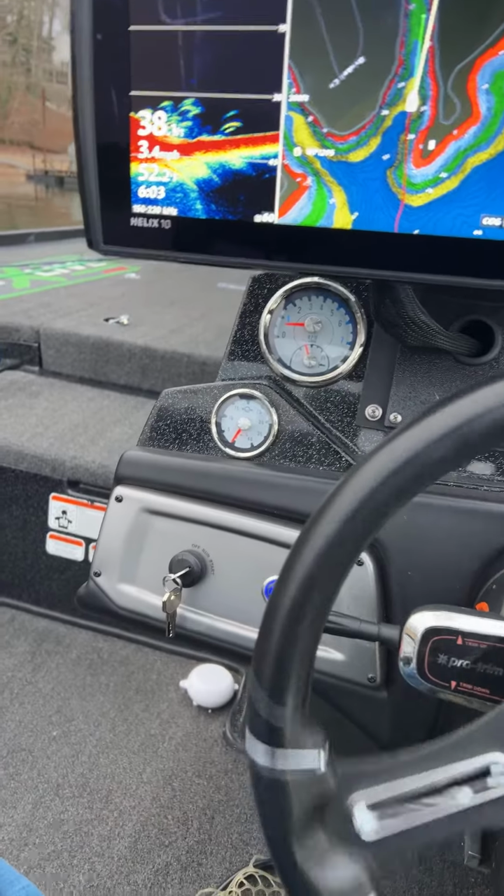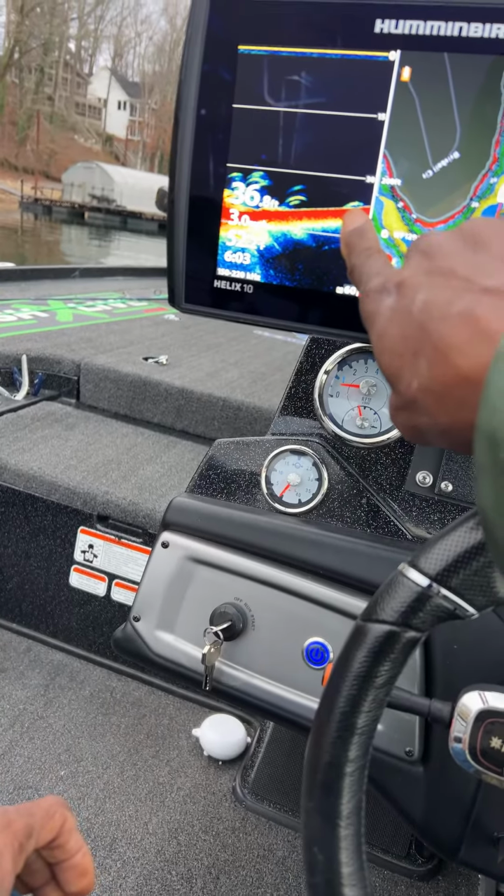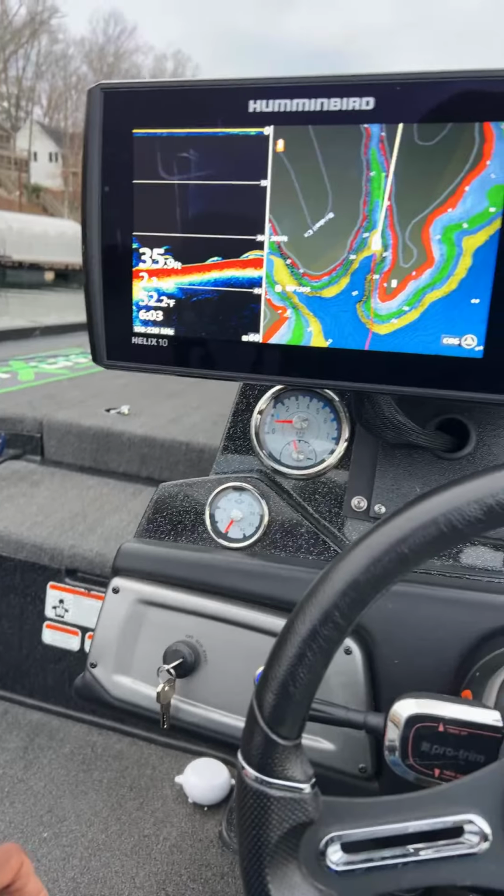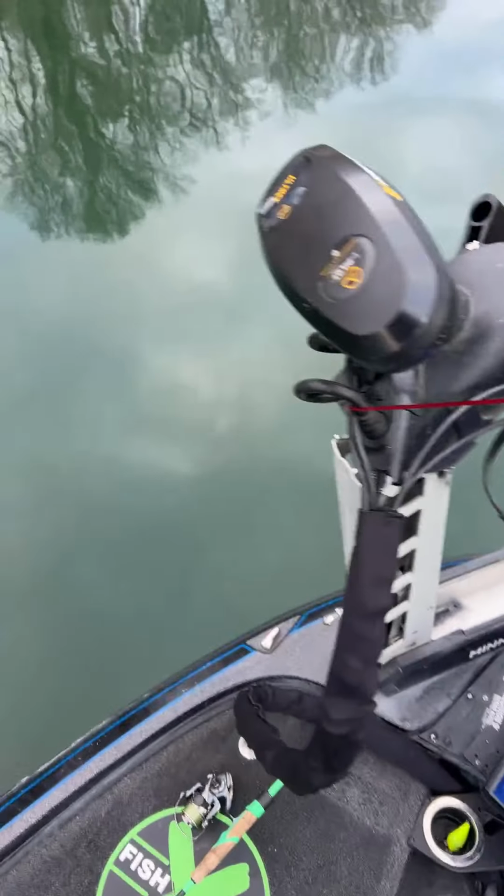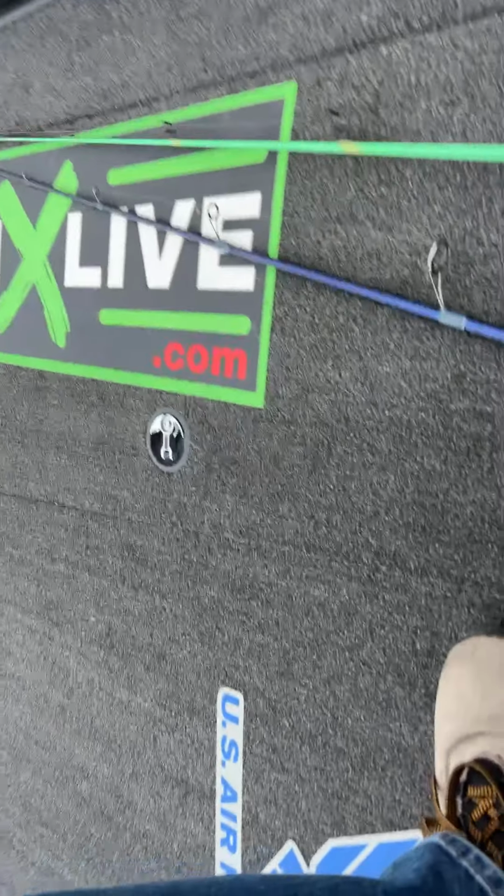We got 450. 450 hit me with the 411. All right, so here we go, guys. There's a fish down there on the bottom. If we're seeing one, there's generally more. See, there we go. Look at that right there. So what I'm gonna do is we're just gonna stop here, and we're gonna drop this spoon down here and see if we can catch anything with these fish that are relating to the bottom.